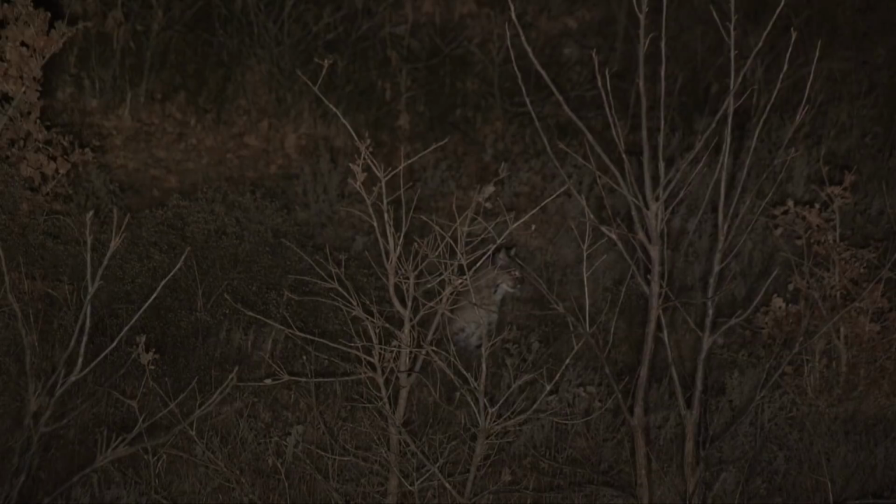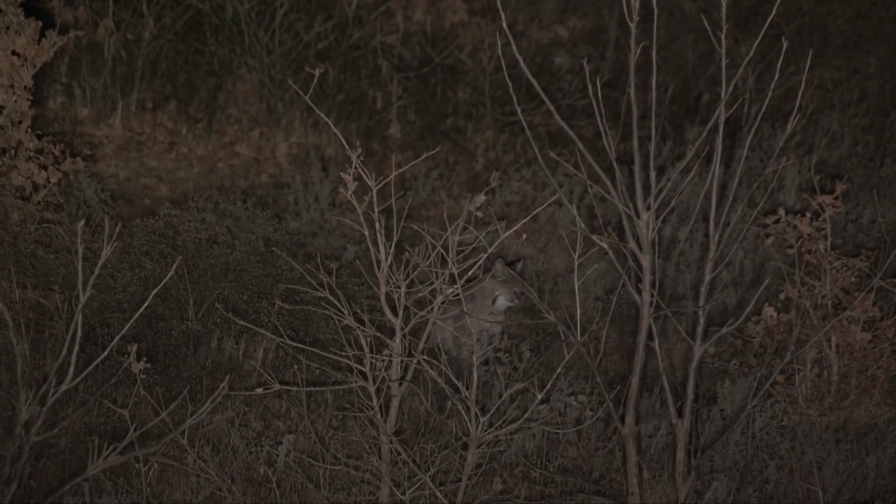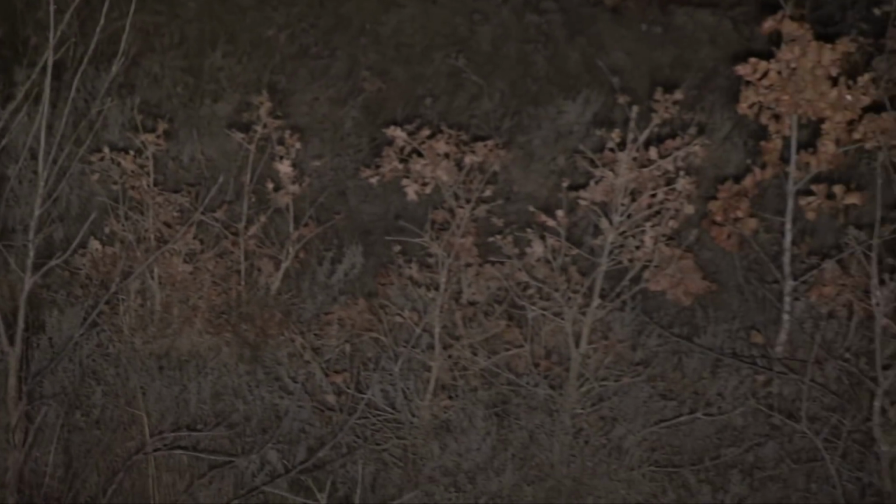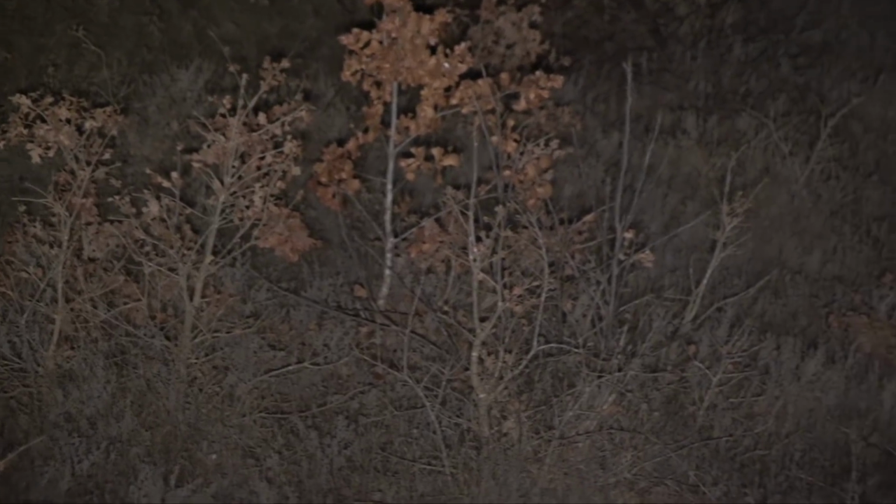You know, it's crazy to think, even with all that light, we still couldn't find this cat just sitting there, but it actually happened. And from that moment on, we haven't made a stand without both thermal and wicked lights running side by side. This big Tom simply refused to leave the game trail he was on and had begun to leave, so we decided it was time to close the deal.